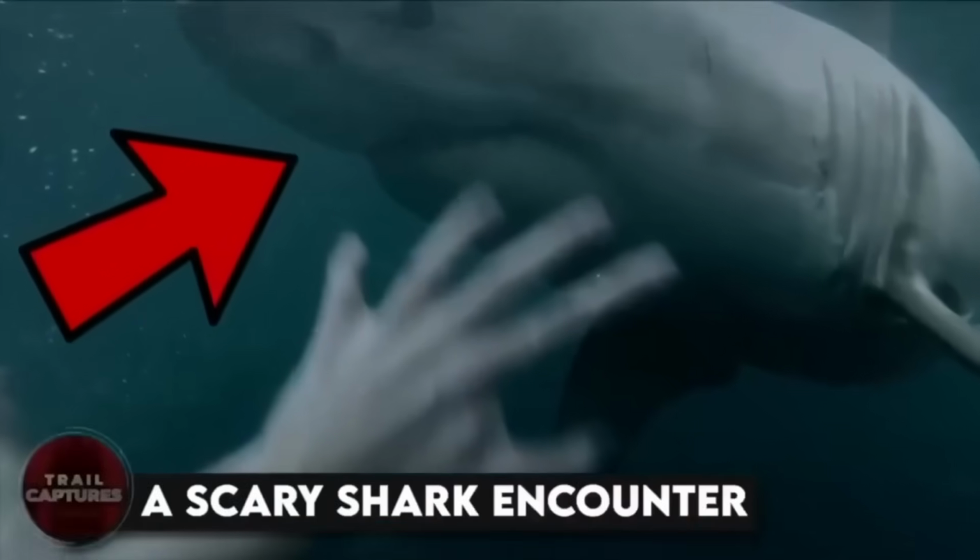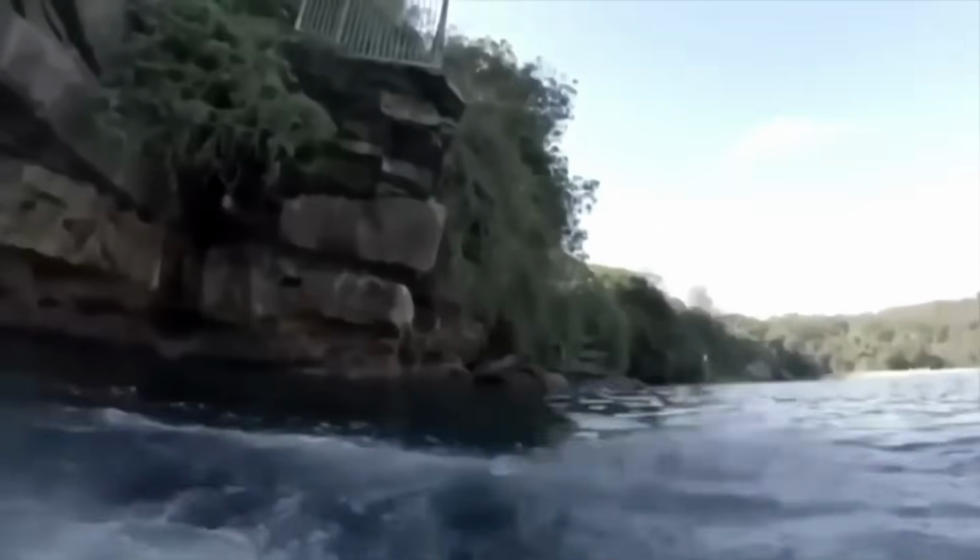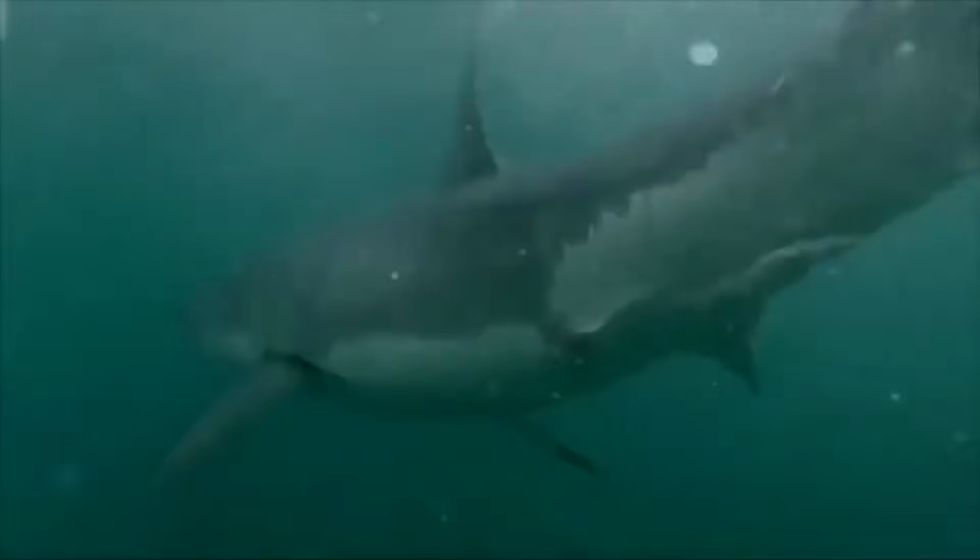A scary shark encounter. This might be the closest close call with a white shark you'll be seeing here. The man with his friends was out diving, but seconds after he dived into the water, his friends started shouting, "Shark! Shark!" to him. He went under the water to see what it was, and there the white shark was swimming right beneath